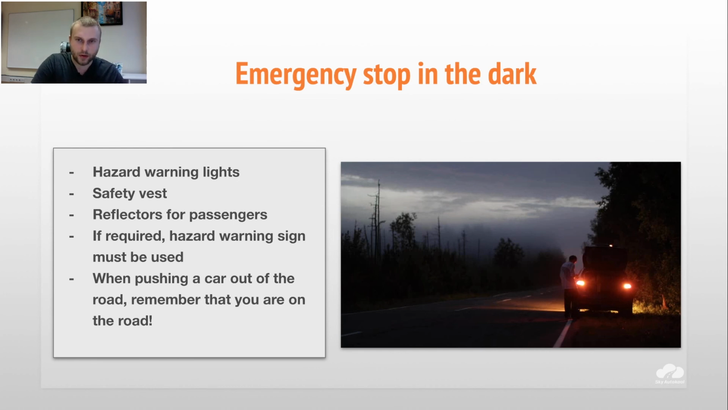So, emergency stop in the dark, in conclusion. If you are outside of the built-up area: hazard warning lights, safety vest, reflectors for the passengers. You can give them reflectors as well if you have them in the car. You put on the safety vest. If required, the hazard warning sign must be used.